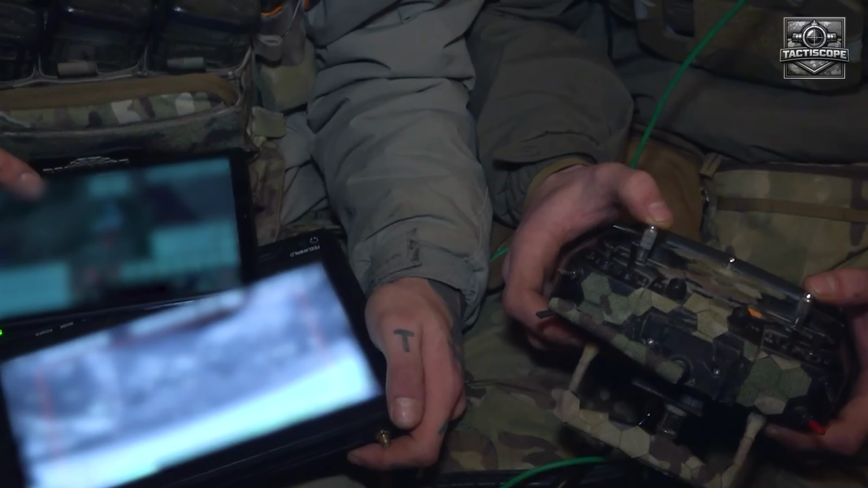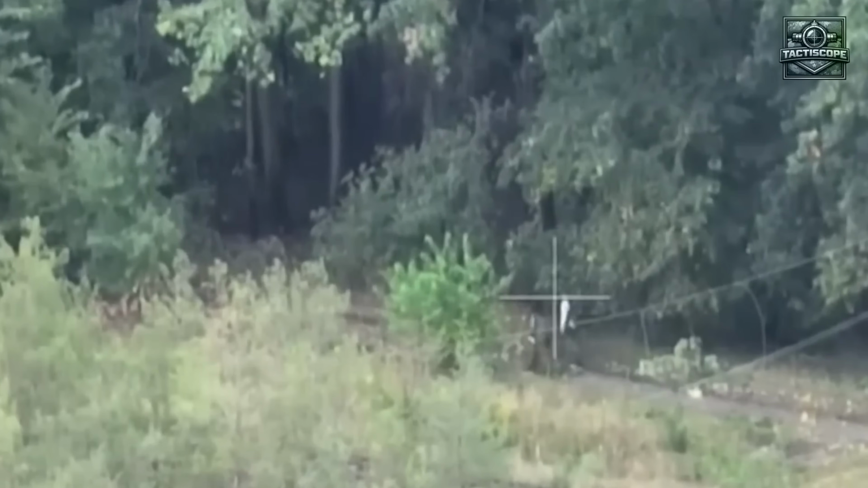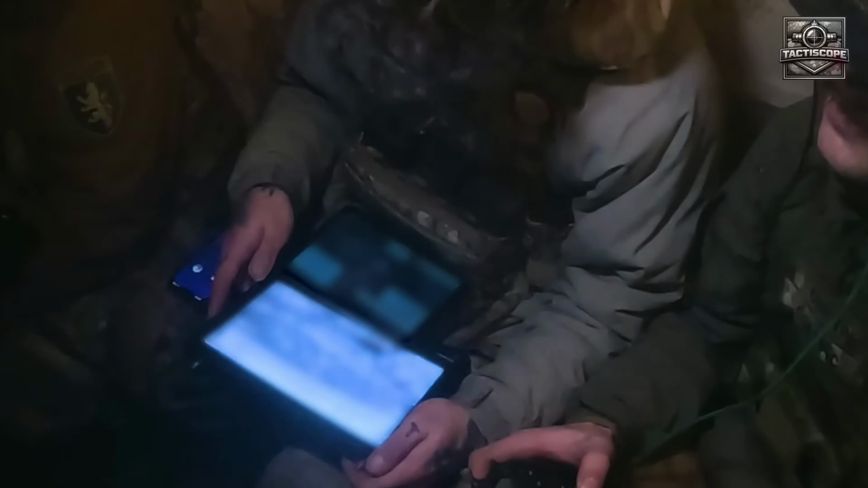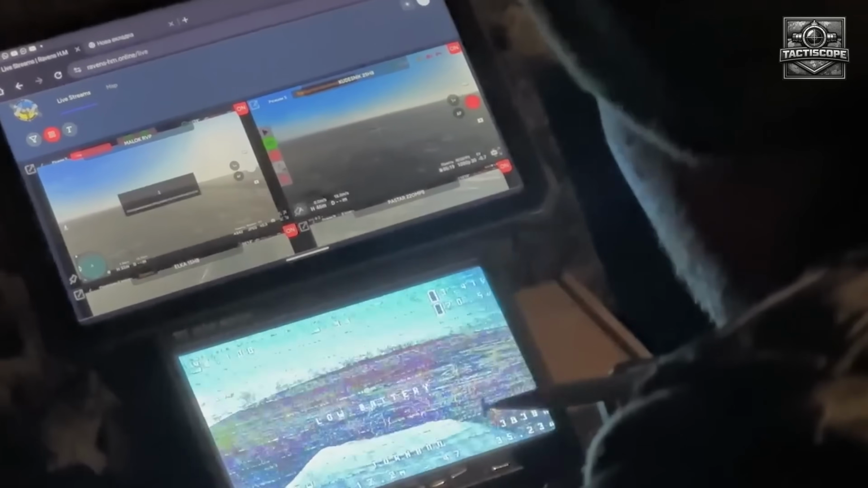Individuals were crawling in 3 directions. The Mavic overhead tracked each heat signature with mechanical patience. The fourth drone struck a pair of men who had made it 50 meters into the tree line south of the road, the same tree line the artillery had been suppressing since the first round. The operator had held this one longer than the others, circling once at 80 meters before committing to the dive. A wider spiral, a slower lock. The camera feed steadying on 2 shapes crawling south through the undergrowth.